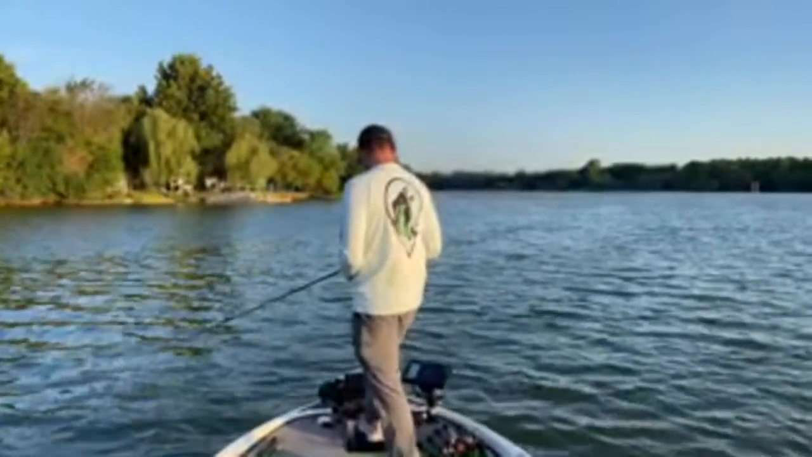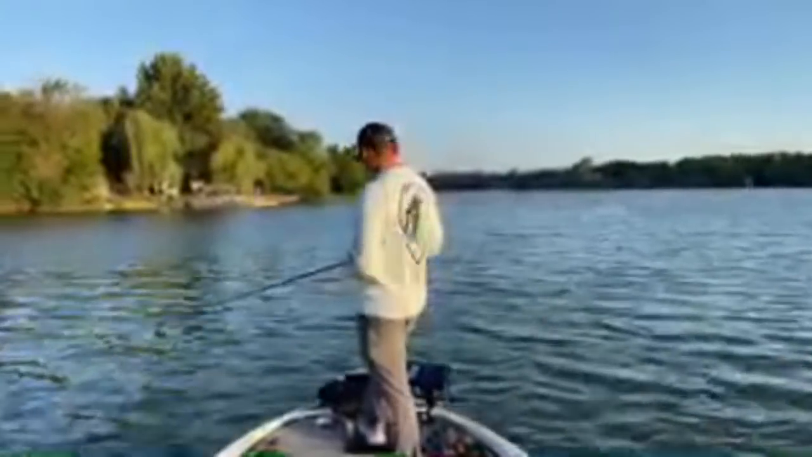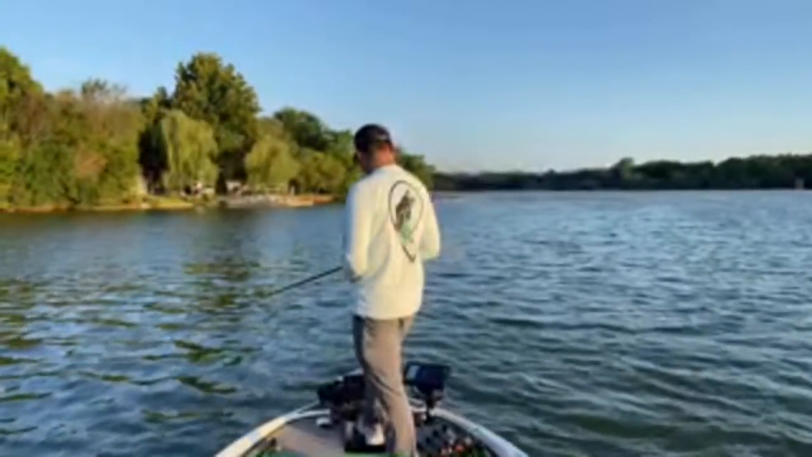So we're just gonna creep up here a little bit further. There's a couple more brush piles I have marked from way in the past, so we're gonna see if there's anything on those real quick before we move on.